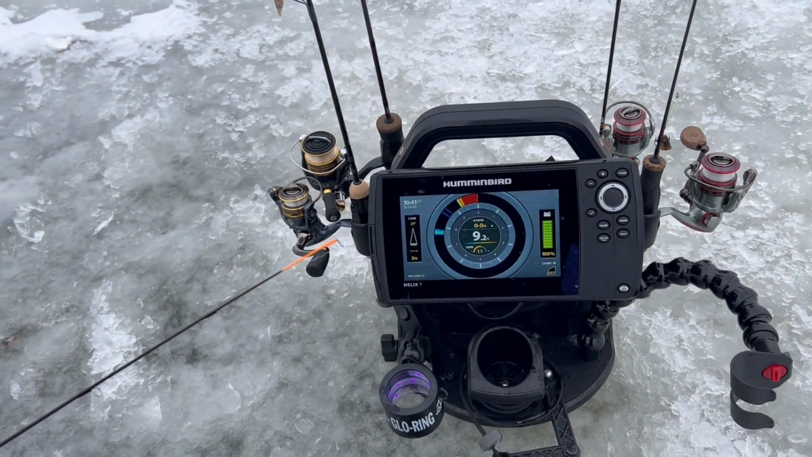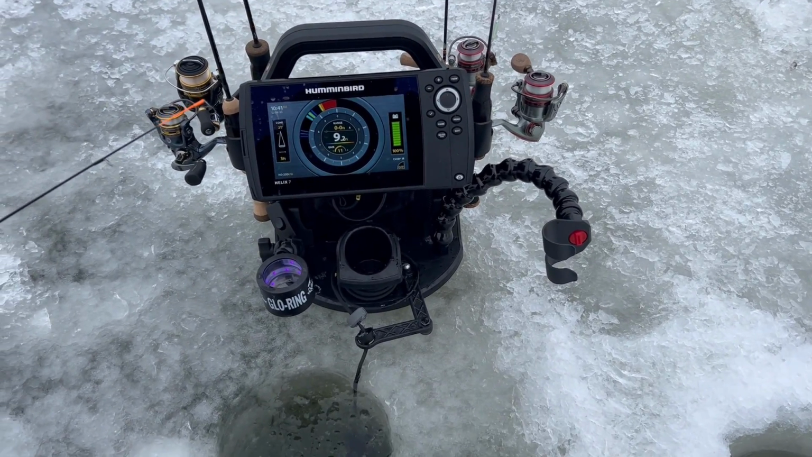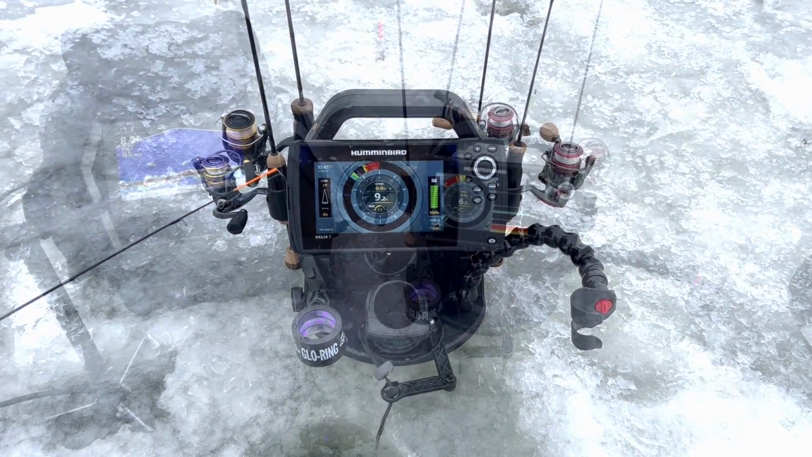Filming fishing is tricky. Hard to do it one-handed. But anyway, that's one thing I like about this. I can quickly run over to a hole if I'm using a tip up, whatever, and set the depth exactly what I want if I'm hugging the bottom. Flasher excels at that. Livescope, not so good.